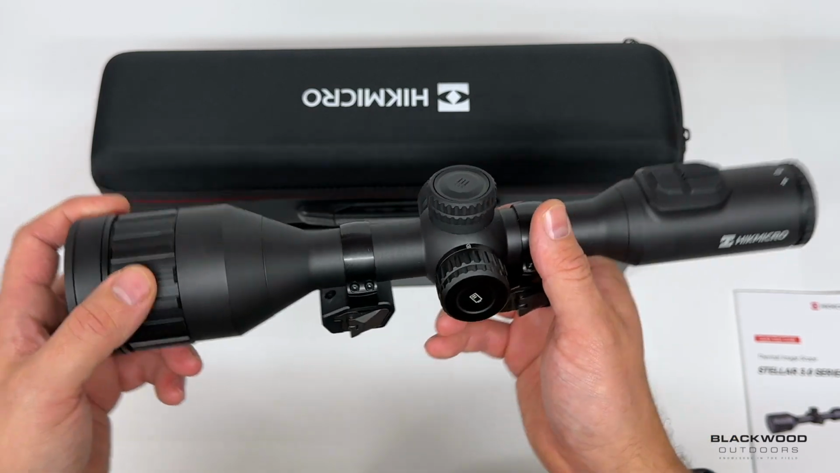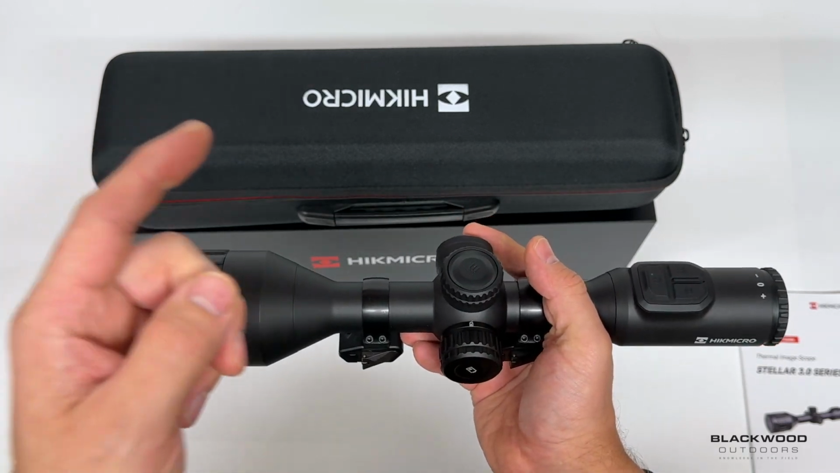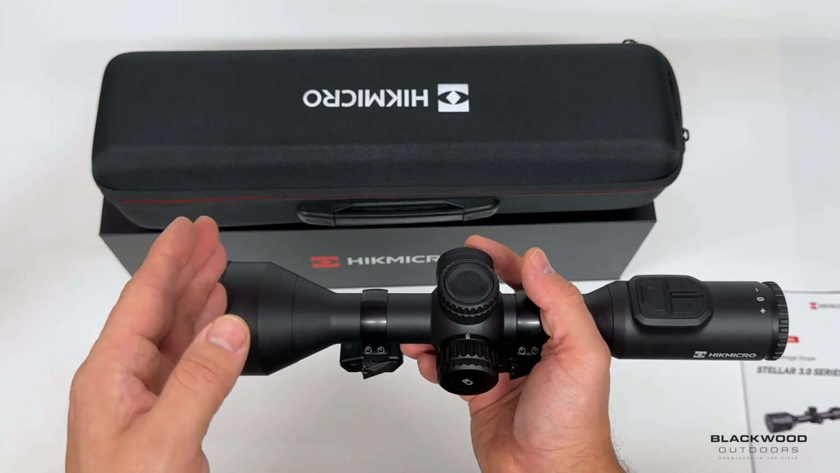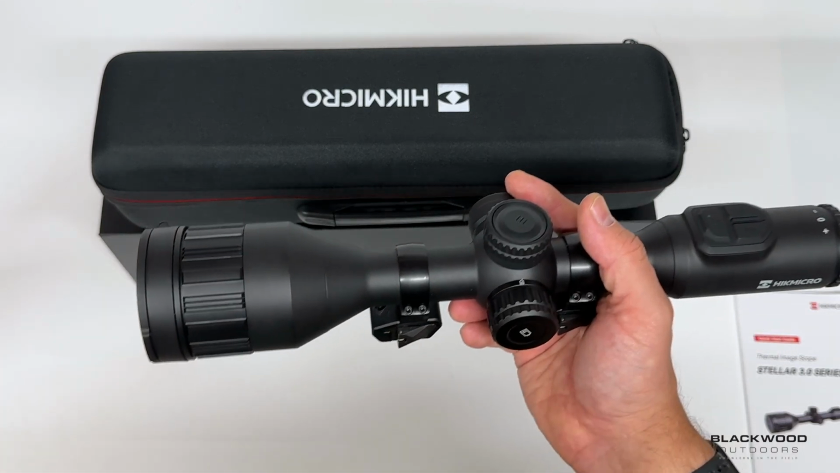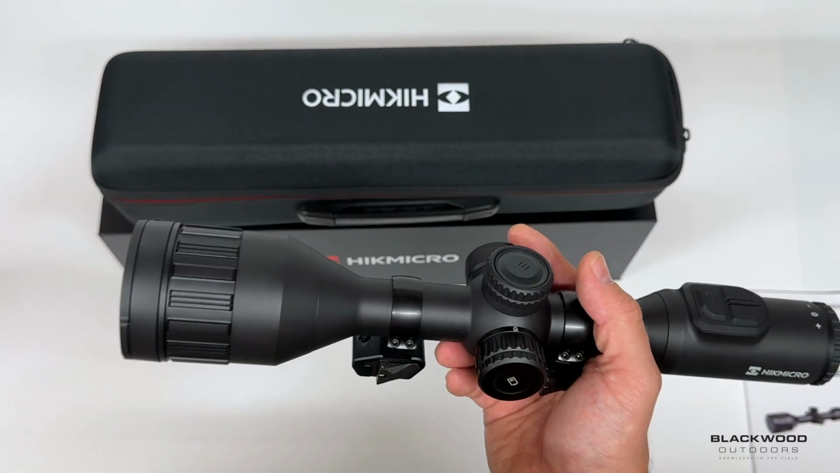Battery life is approximately around 9 hours on this unit, but again, that can vary. It depends if you're using the LRF, and if you're using the Wi-Fi. It depends if you're using the full HD sensor, which uses slightly more battery power than something with a 384 resolution. But it's around about 9 hours running both batteries, the internal and the external of the unit itself.